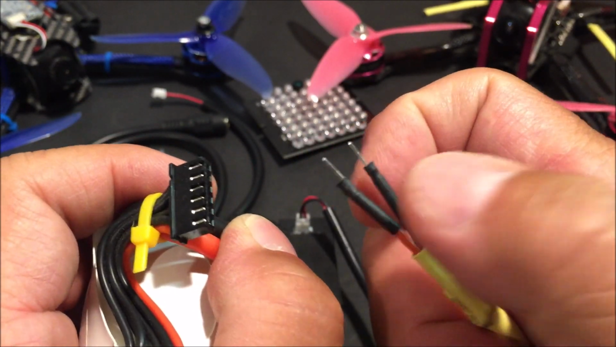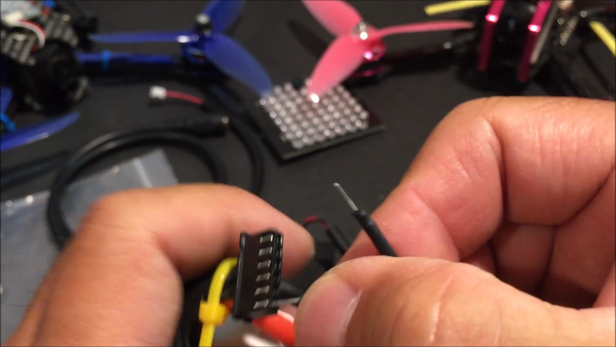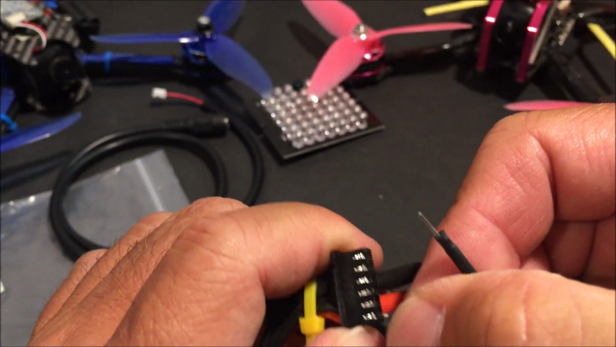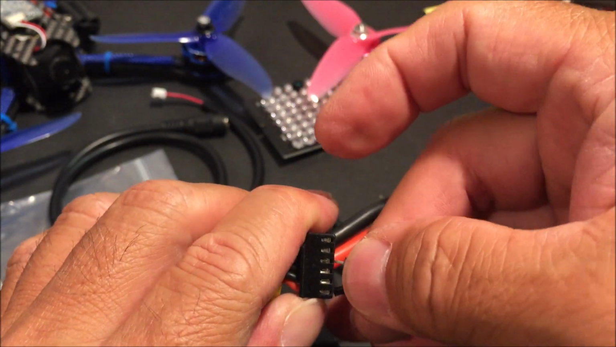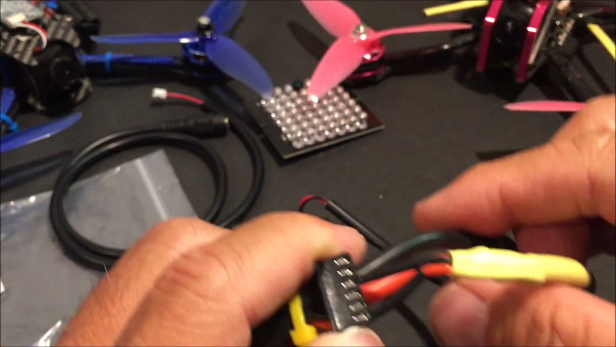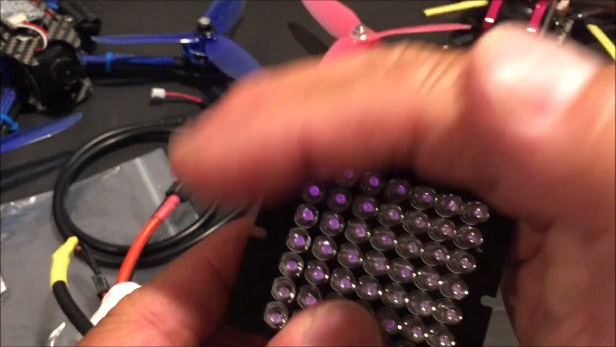So plug in the red wire to the red wire here, and the black wire to the third port on the balance connector to power up the LED lights.